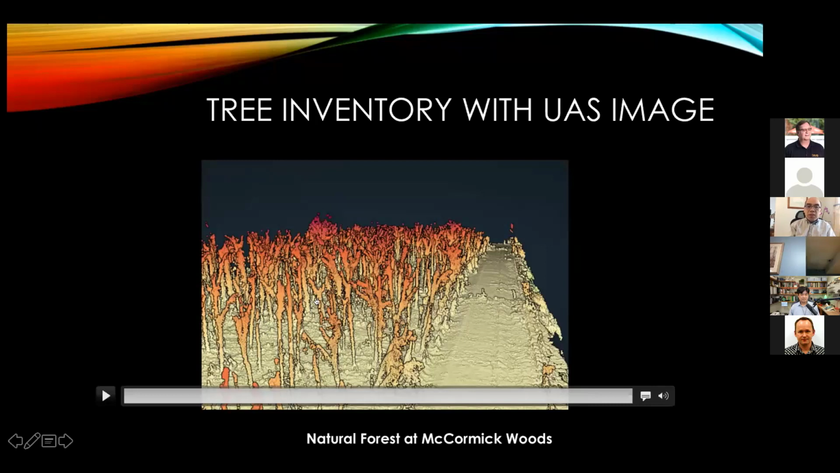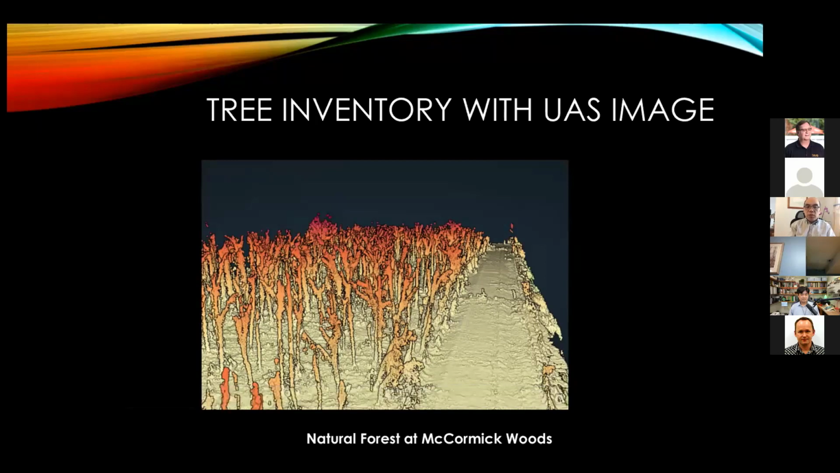So that's a brief overview of the capacity that this digital forestry group has in terms of using the aerial systems. I'm going to stop sharing, and I'll let Joe give you more specifics about the operation side.